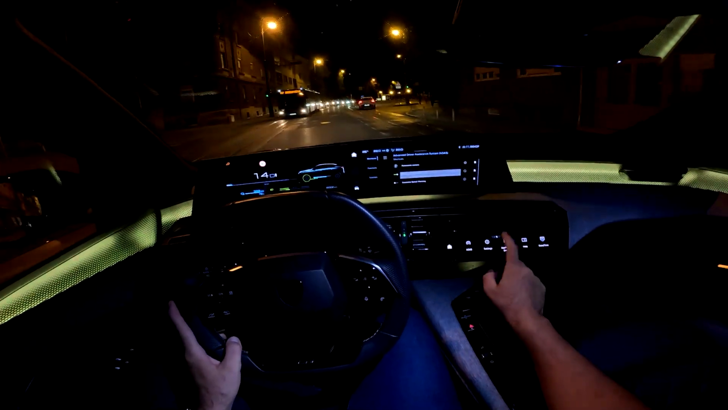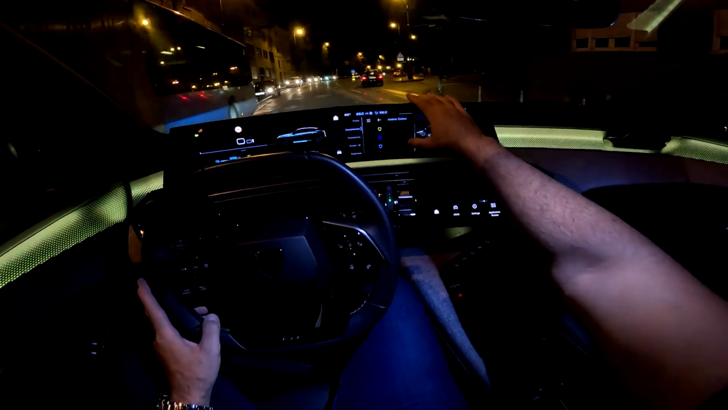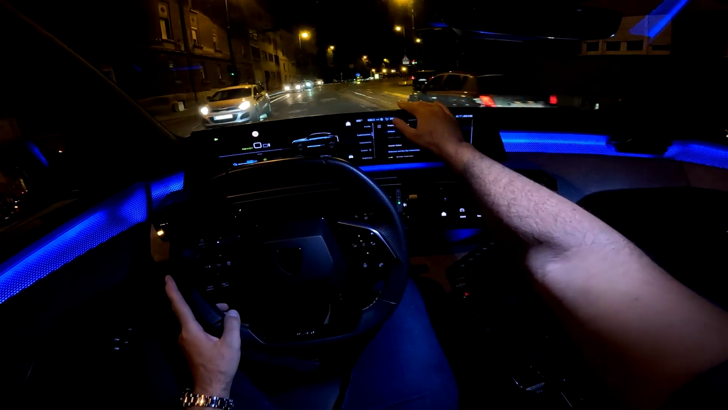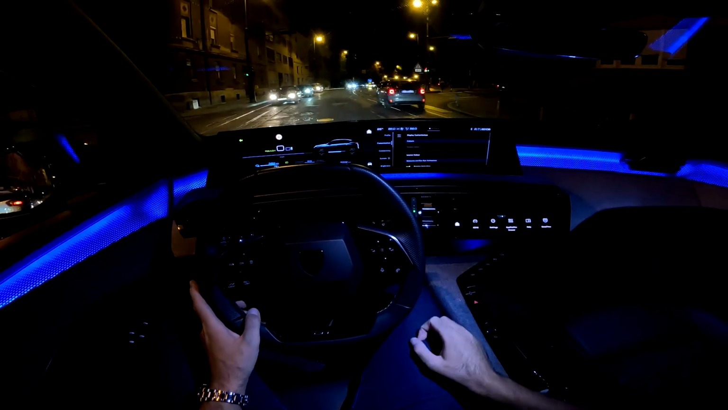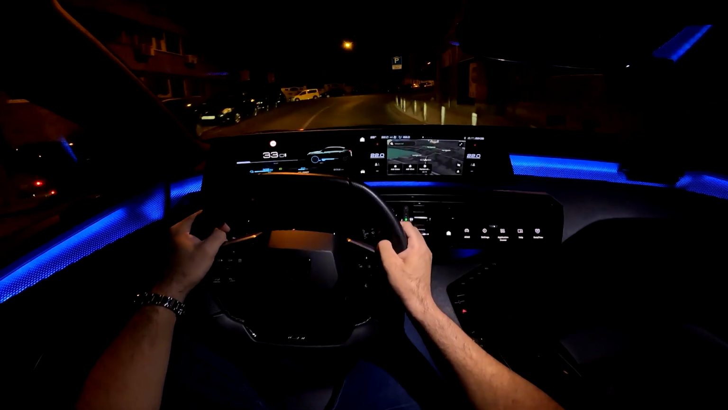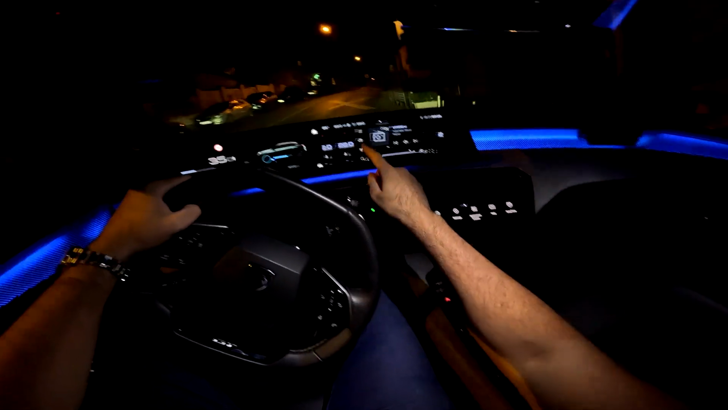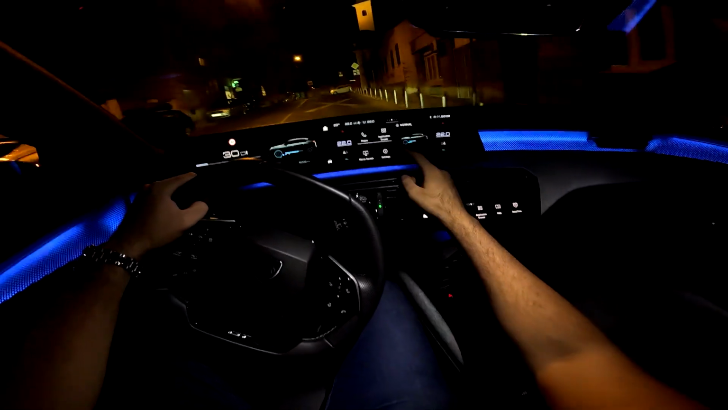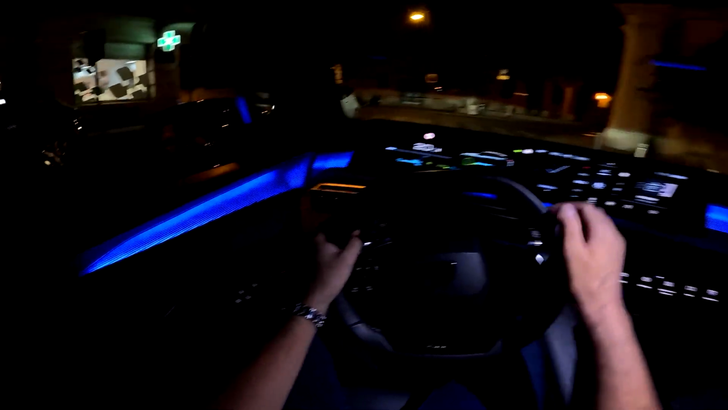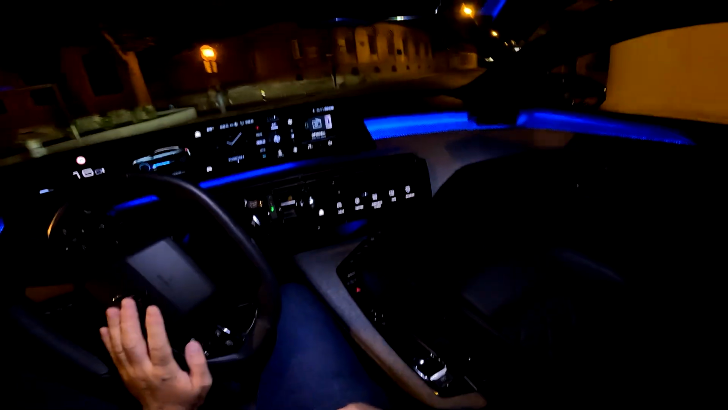Let me change the ambient light color to the blue one. I think this one is my favorite. Now, one very cool thing about the infotainment system is that you can configure it by yourself, so you can adjust the pages here. The home pages are configurable, so you can set them up yourself. Same goes for the digital cockpit views.